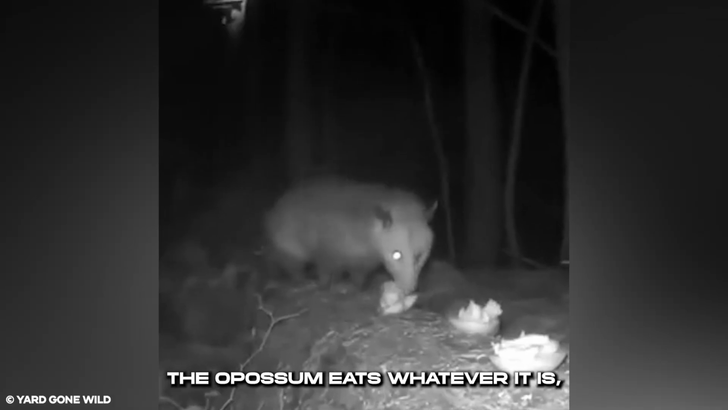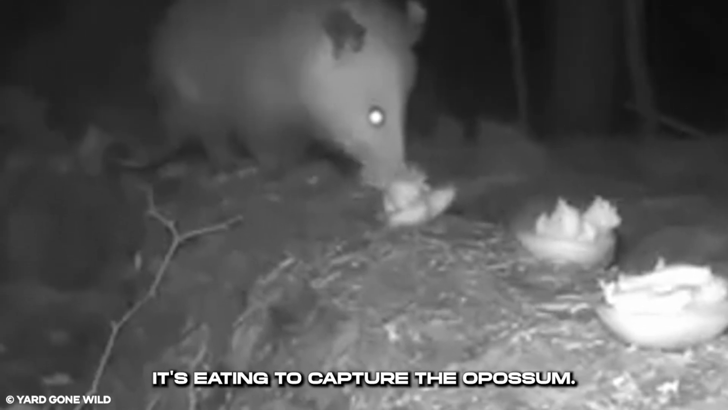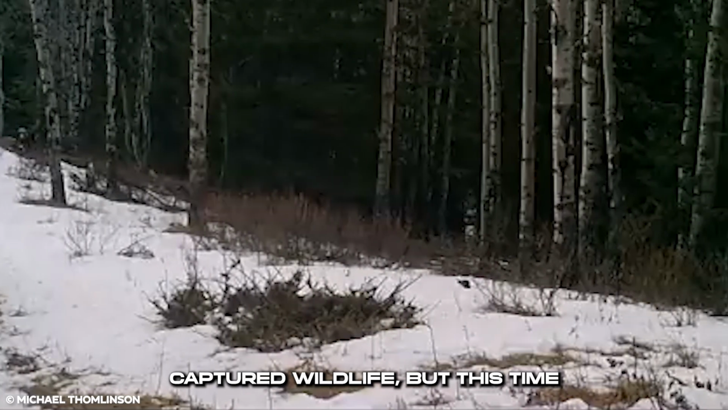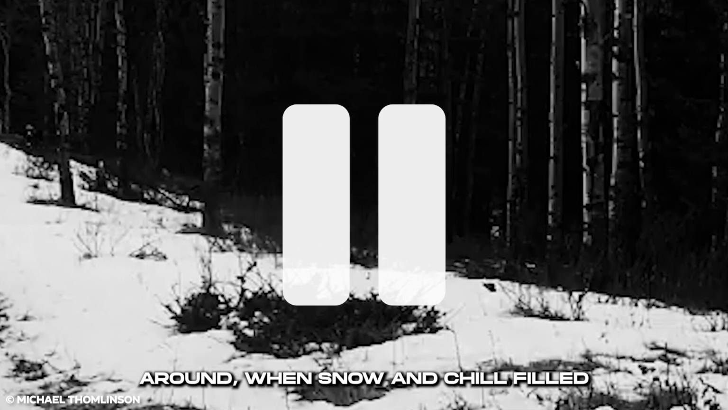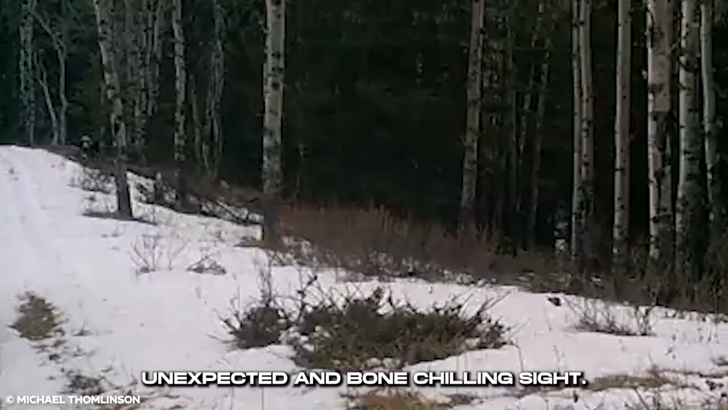The opossum eats whatever it is, and it will likely go on to eat the rest, but it's also likely the cabin occupants had prepared what it's eating to capture the opossum. The trail cam had typically captured wildlife, but this time around, when snow and chill filled the woods, the cam captured an unexpected and bone-chilling sight.